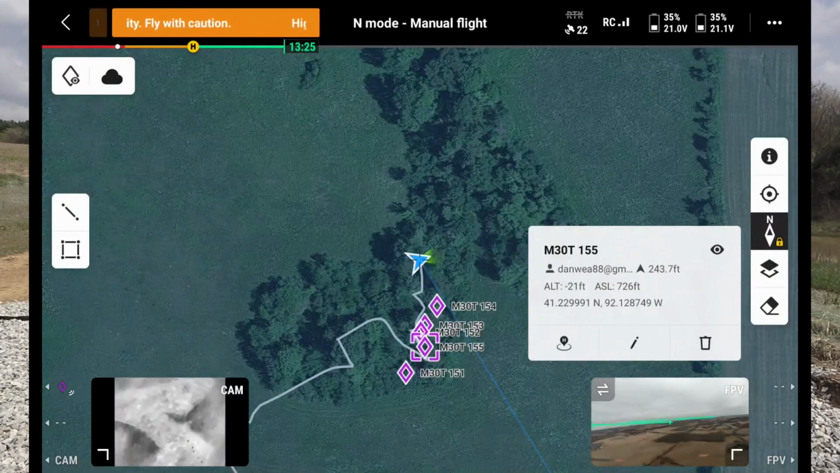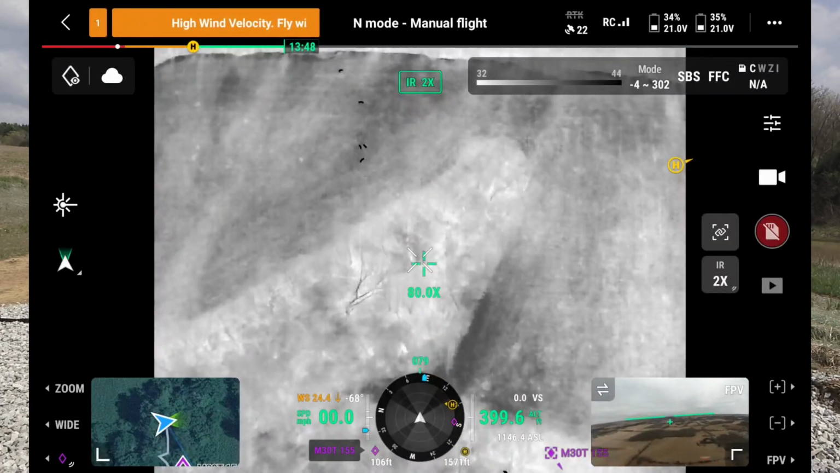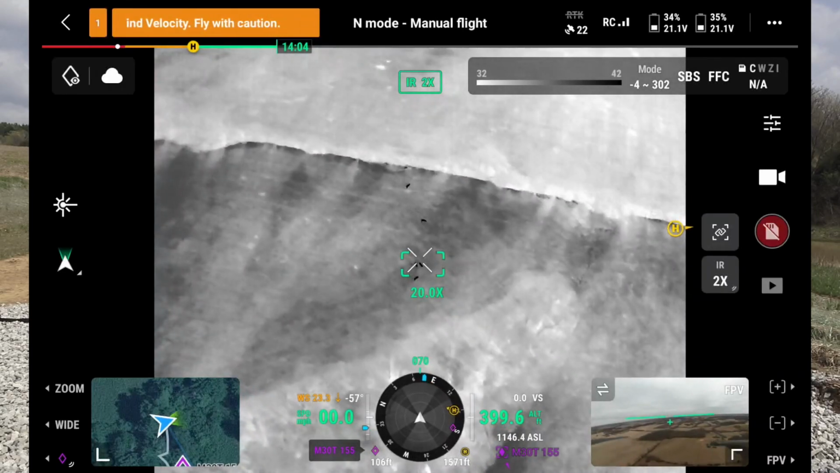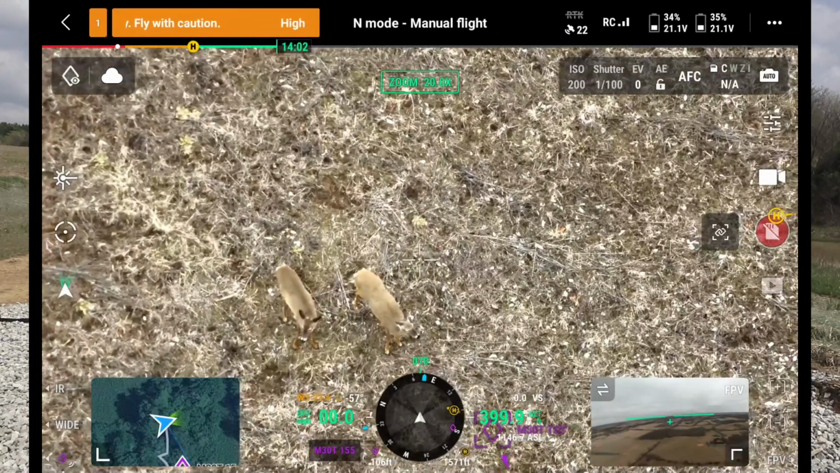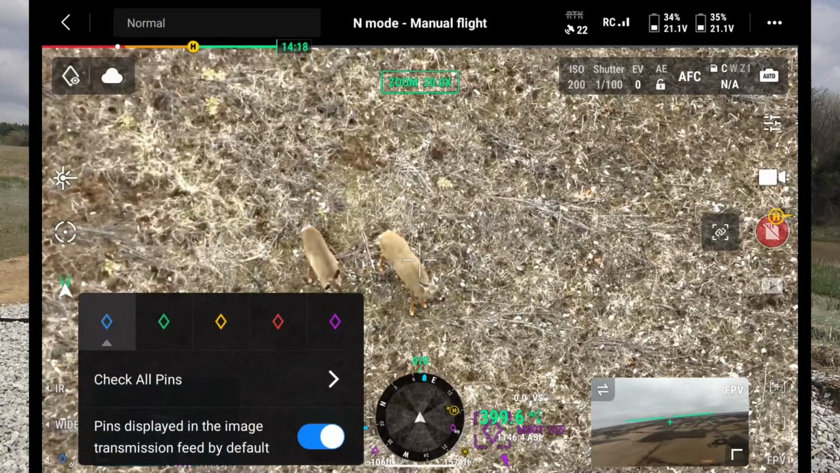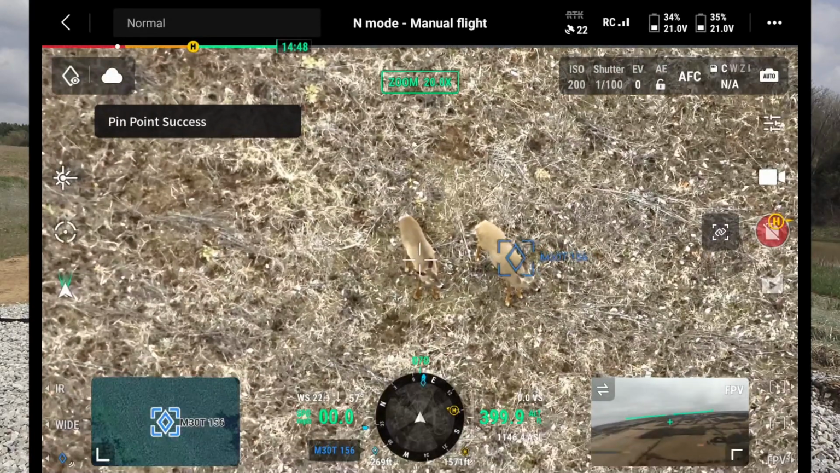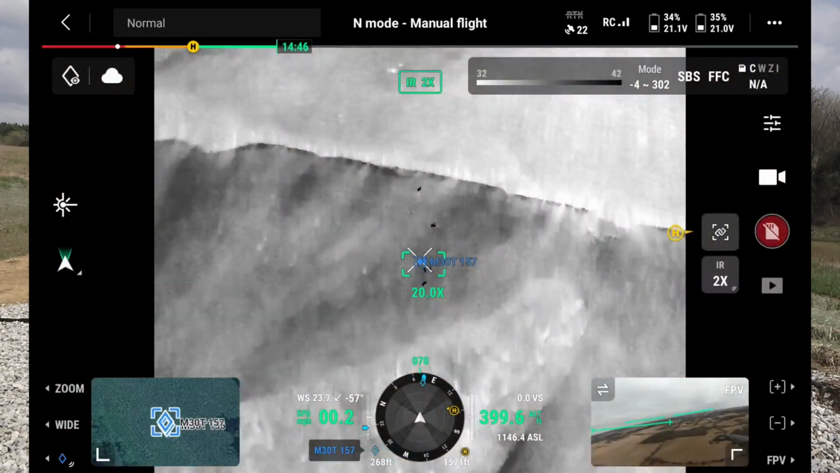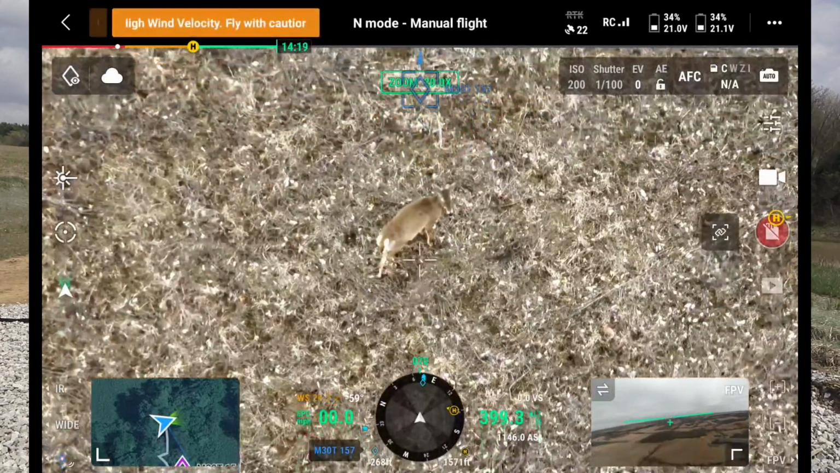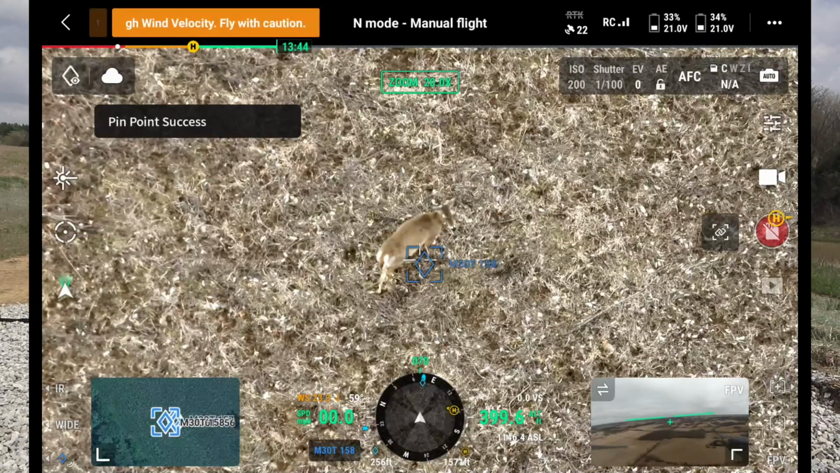So another thing we do while we're doing these surveys is we'll actually mark every deer that we see for a couple reasons. One is so we're not double counting and we know we've counted them already. And number two is we actually mark them with different color markers. So we'll have, say, blue for does, red for bucks, violet for shed bucks. And at the end of the survey, we can go back on our map and we can see exactly where